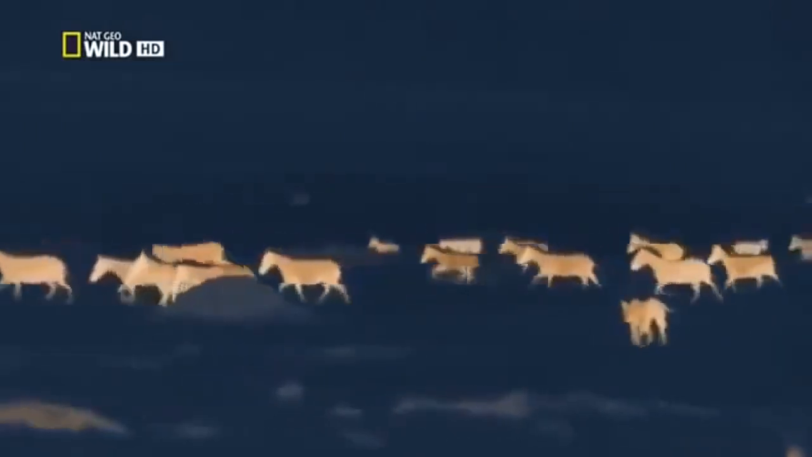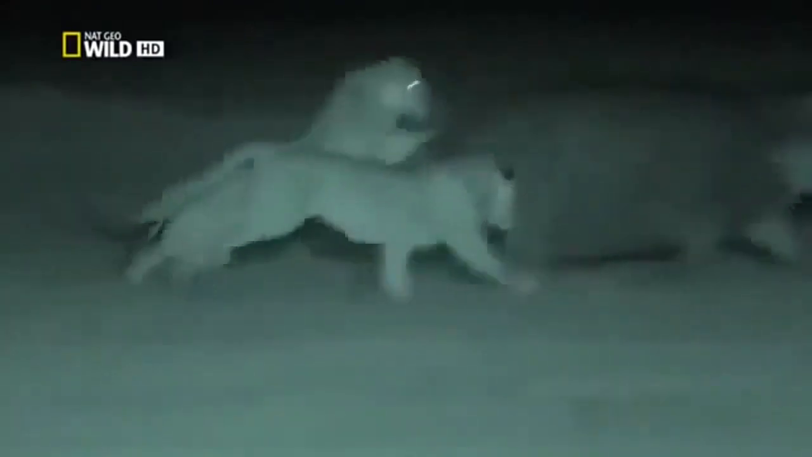For the first time, entirely without the aid of visible lights, we've been able to observe lions using all of their senses to turn the cloak of darkness to their advantage. We've filmed them pass on the dark art of hunting from one generation to the next, and shown that night clearly is the time of the lion.